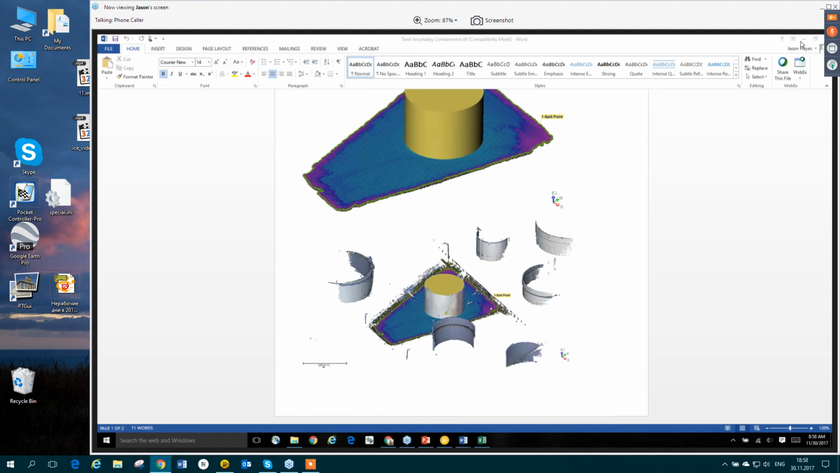So adding the photos, adding these 3D views into your report are what really are going to help sell these to the service provider and, more importantly, to his customer, the owner operators.